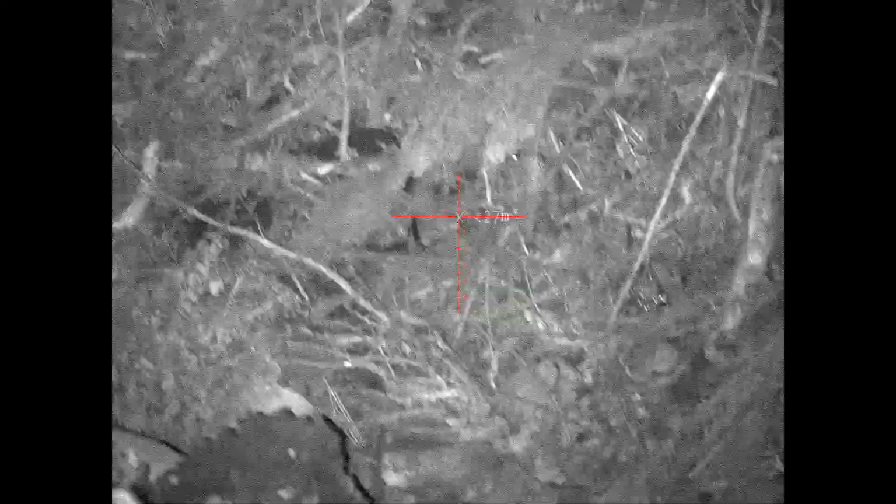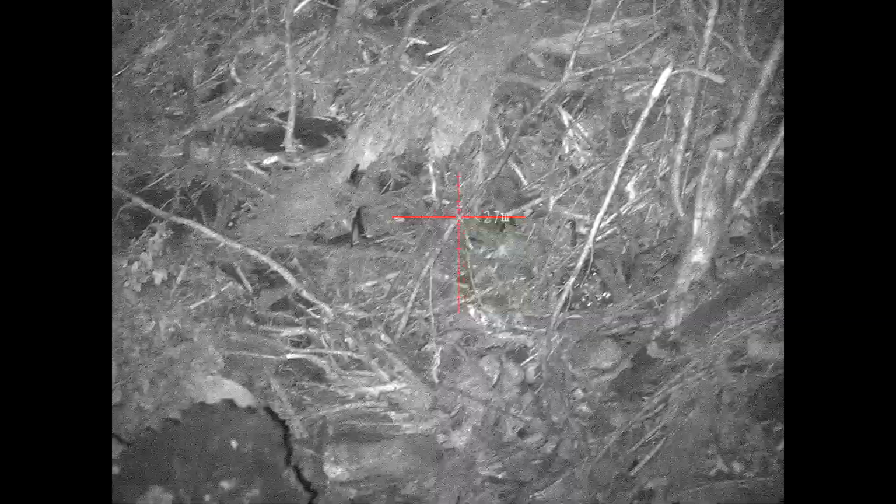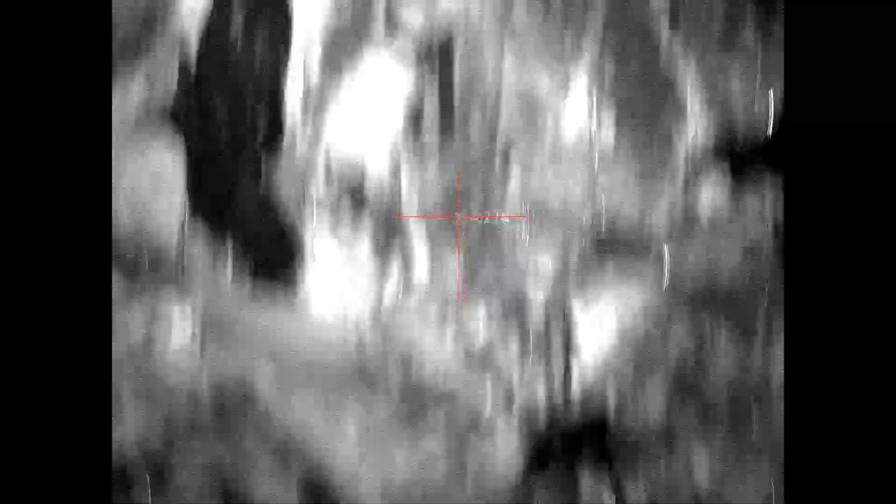Mate, there's about 12 right over your head. Come here, Steve. Yep. Look. Yep. All that film. And sometimes there's rats you only see on playback that you missed while looking through the scope. Bottom right hand corner of the screen, here's an example. That would be it.